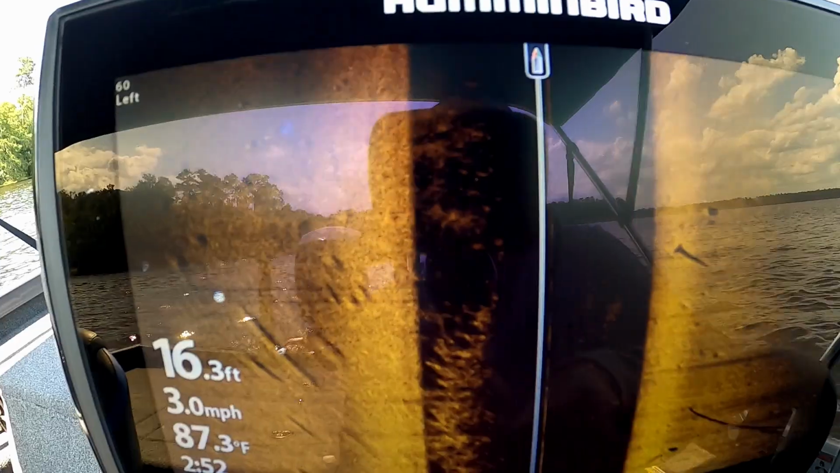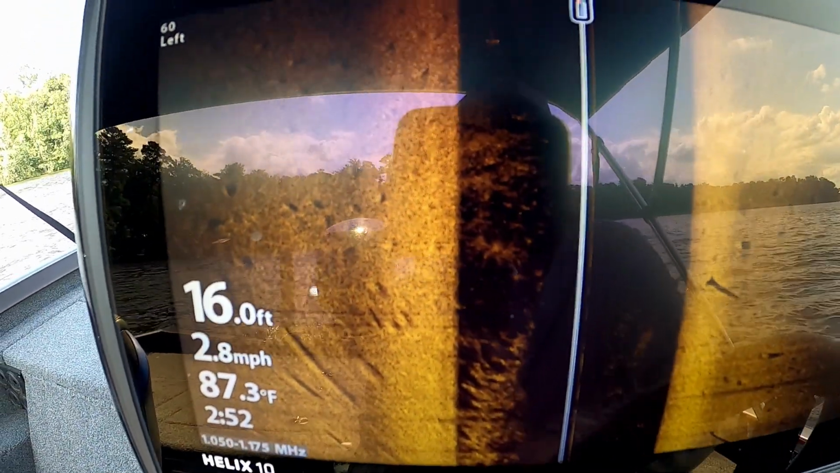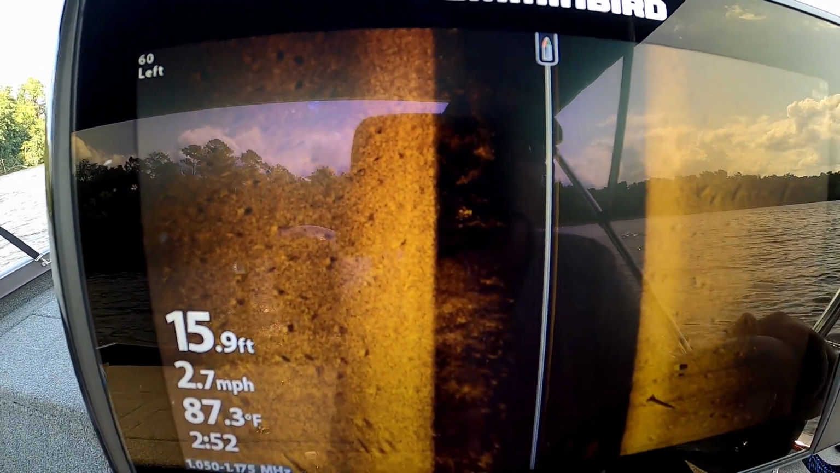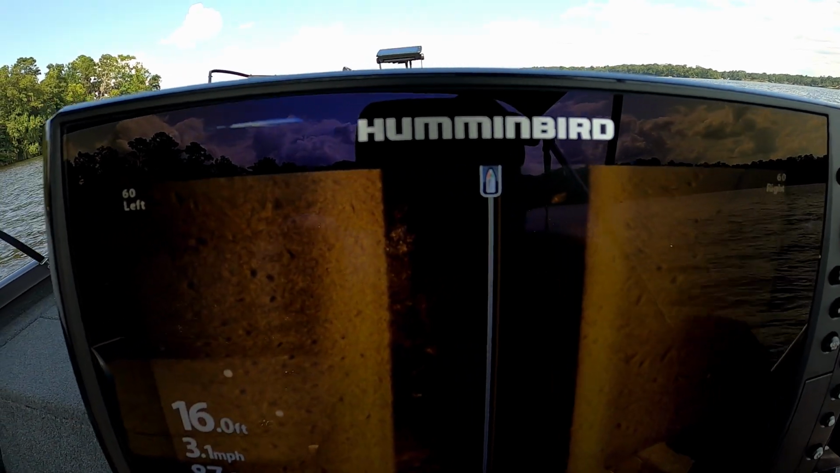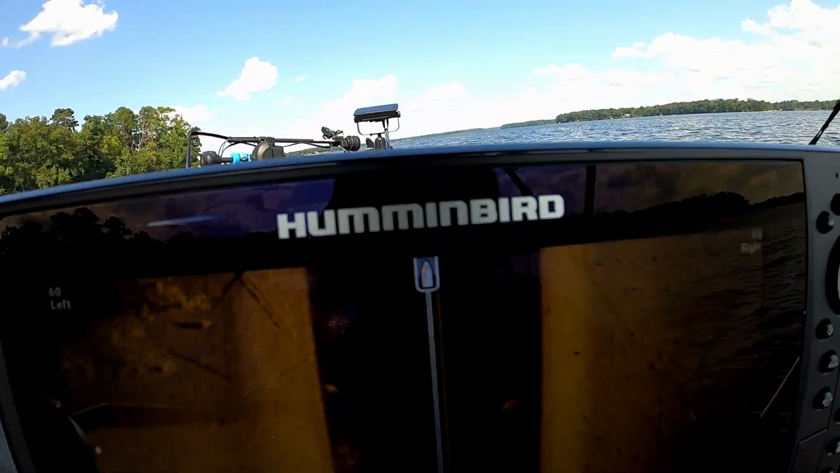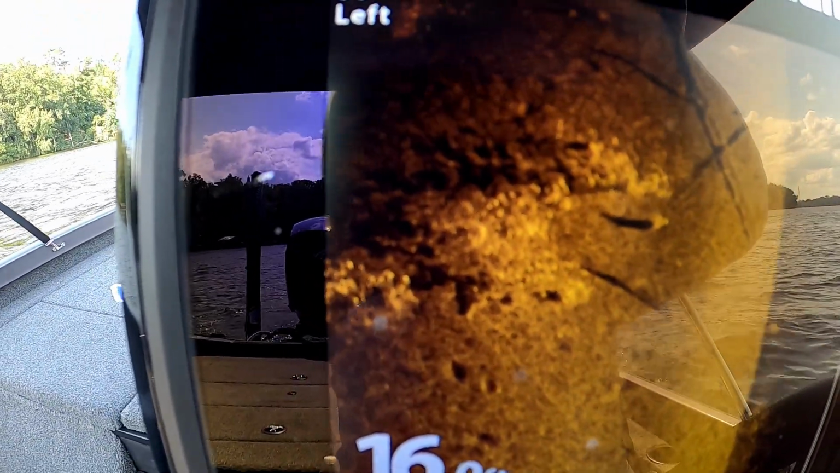Sorry guys, I know there's a bad glare. It's getting to be that time of day. Tried to change the boat angle, that didn't help. That helped a little bit. Alright, let's see if we can spot them on this side scan. There we go. Don't show up great, but you can see them all. See them off over here to the side. That's crappie. Good strong returns on crappie. There's another little batch of them right there.